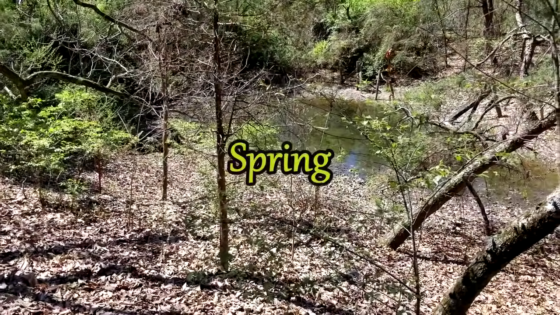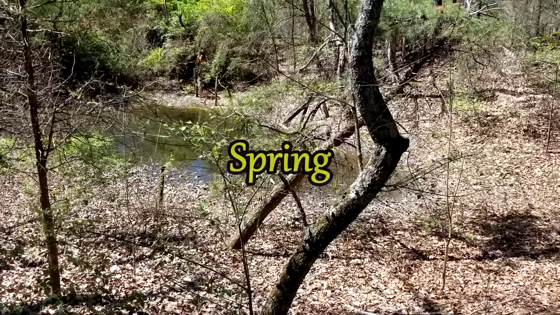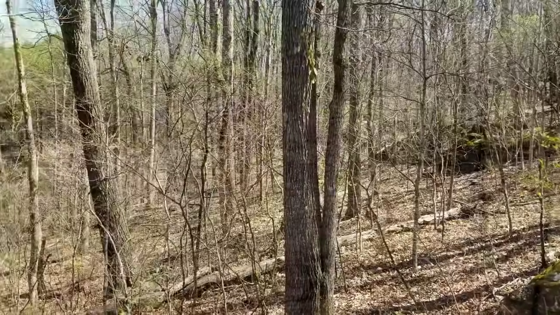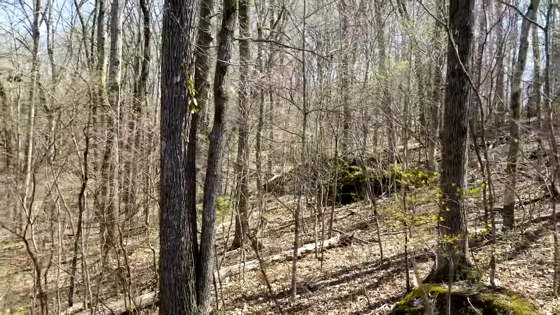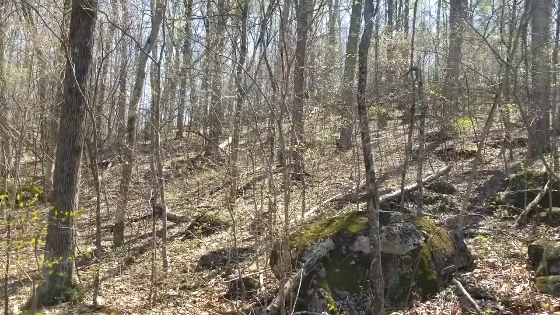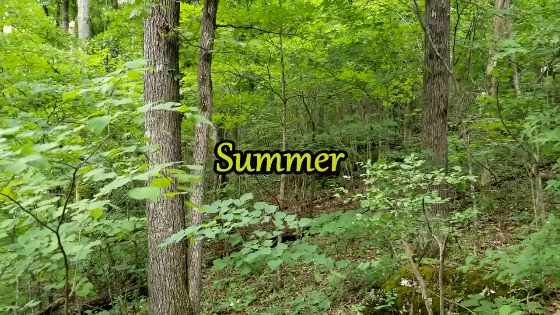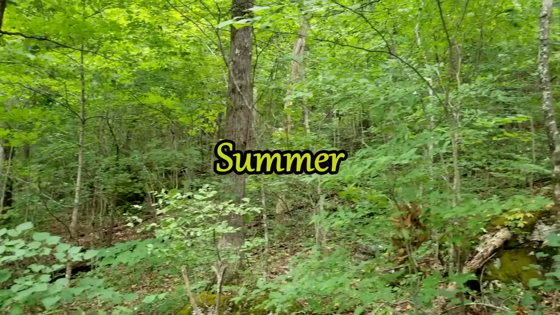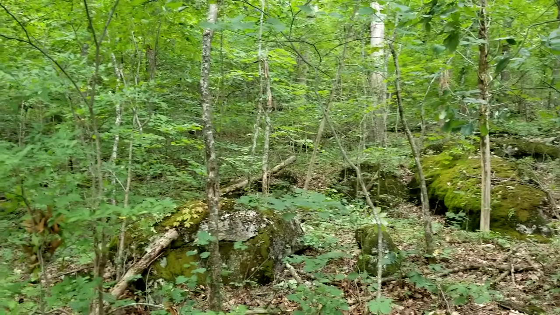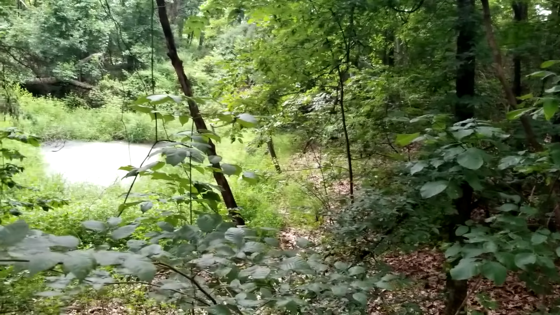But spring, beautiful spring. My favorite time of the year. And it's beautiful here on the ridge. Everything's new and sprouting out. Beautiful time. And then it turns into summer. Busy, hot, lazy days of summer. That's when all the snakes and ticks are out. And here's what the old pond looked like during the summer.